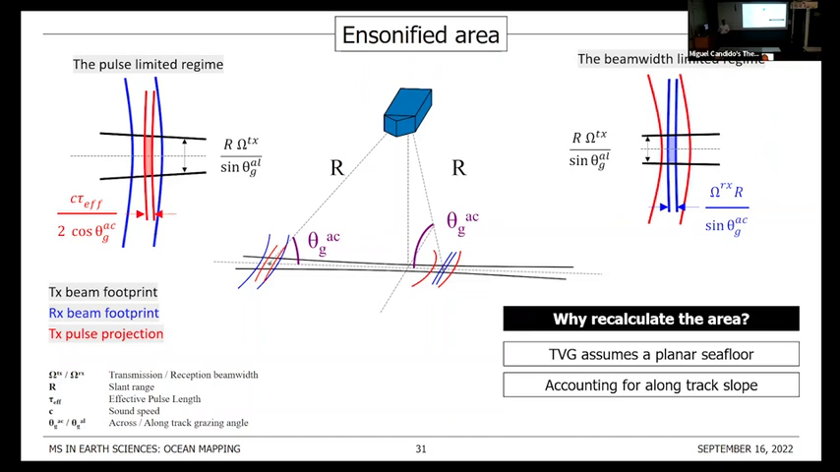But the TVG, Kongsberg's TVG, already provided us with an insonified area estimate. So why are we recalculating it? Well, the grazing angle that the insonified area component of the TVG uses assumes a planar seafloor. And as you all know, the seafloor is not flat, it's not a plane.